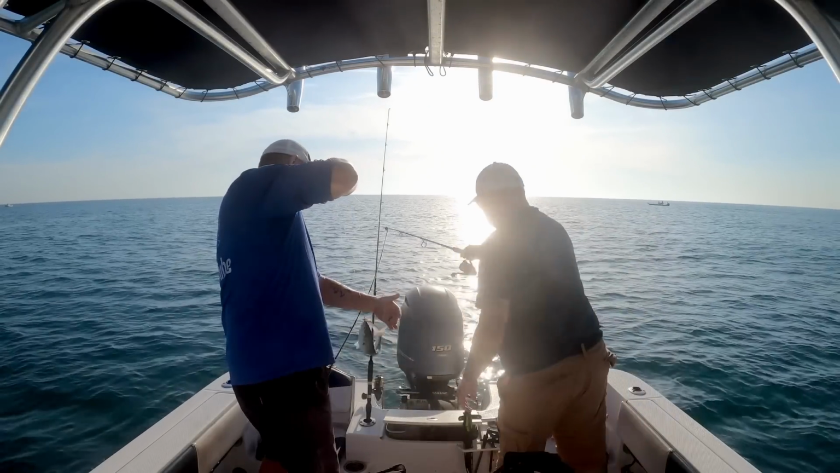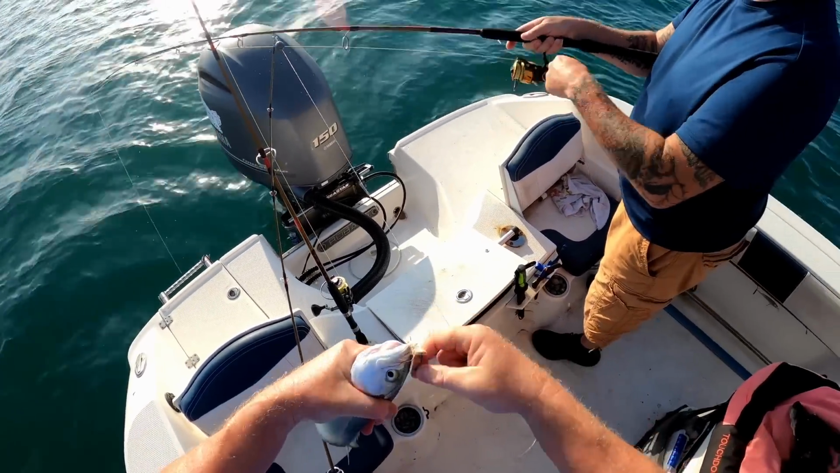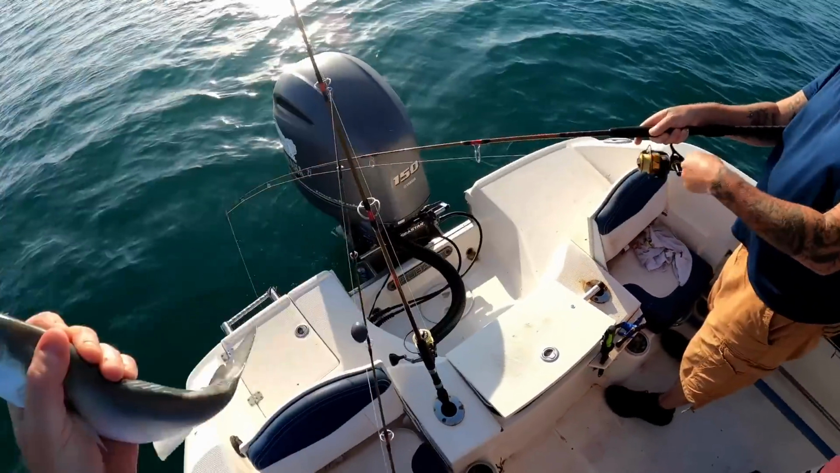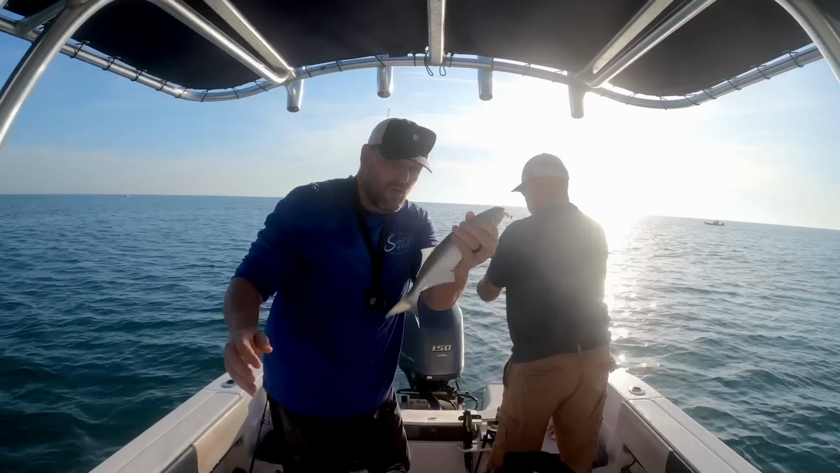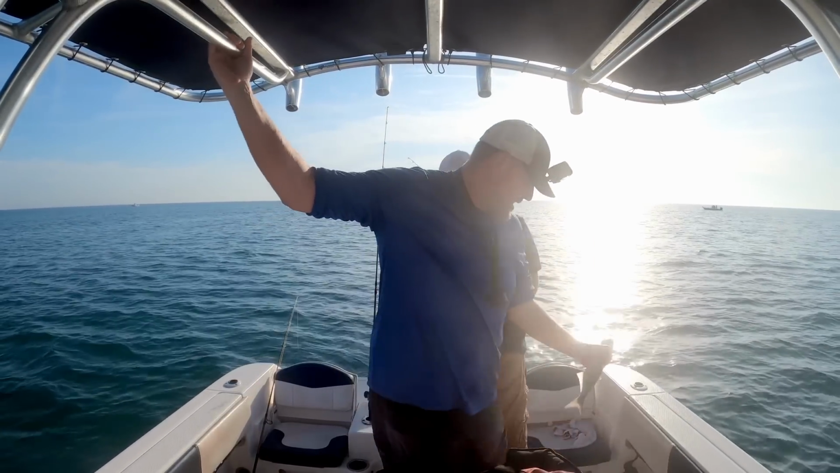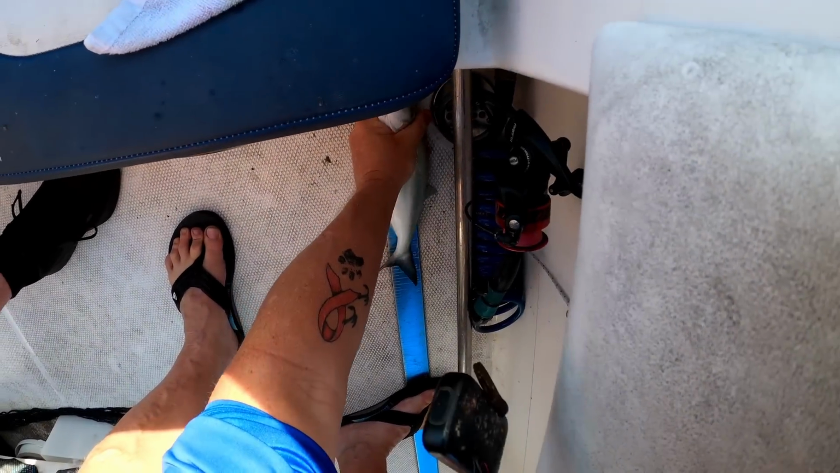And it's getting that time of year for bluefish cakes. Let's see how big he is. These things got to be 12 inches to the fork to keep, and he's legal.